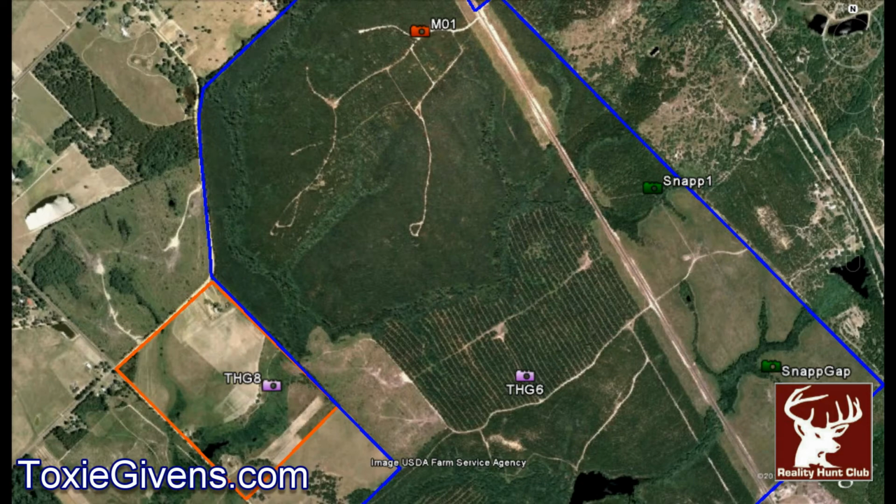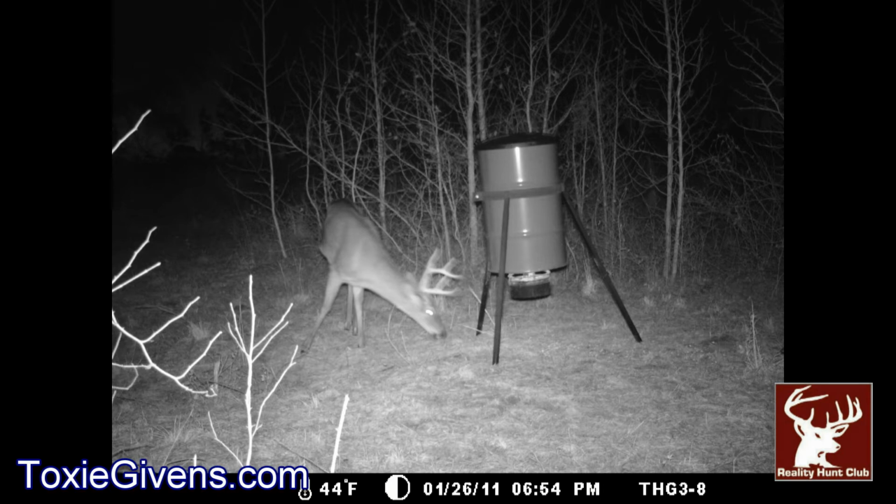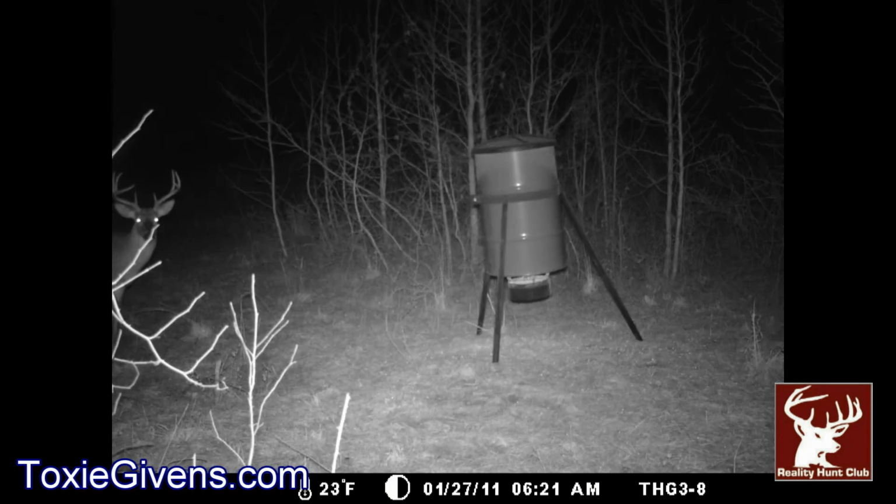Now we're going to talk about the trail camera survey and his moving patterns. This first station is Margie's feeder. And as you can see in that Google Earth that I just drew, it started off on January 26th. These pictures, the 26th and the 27th, are when we first had him.